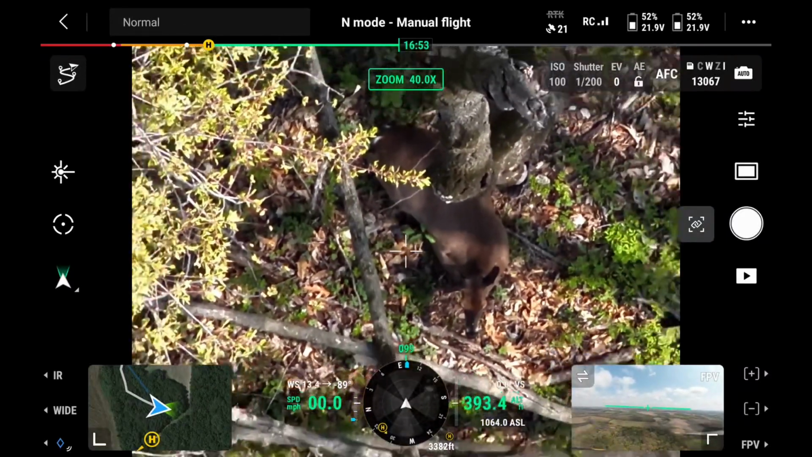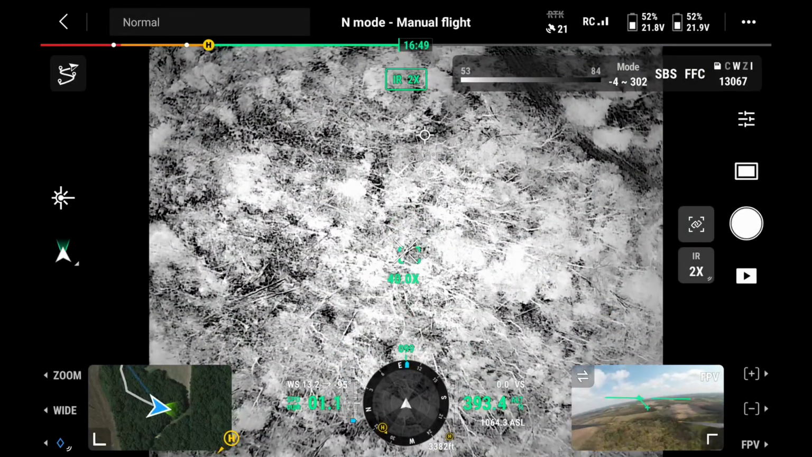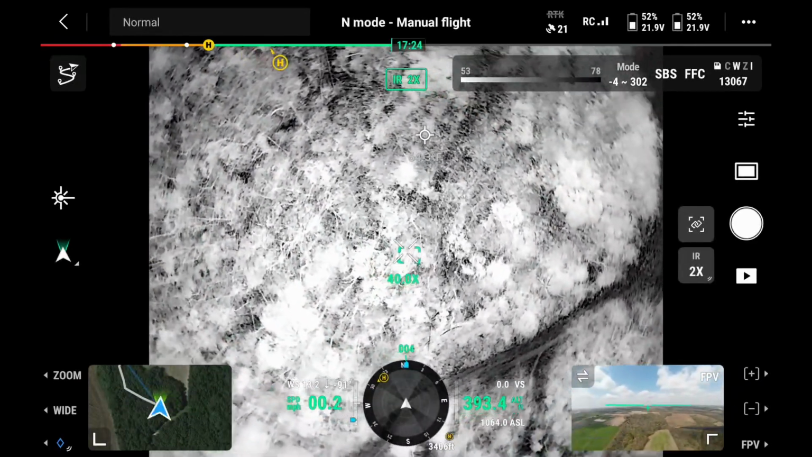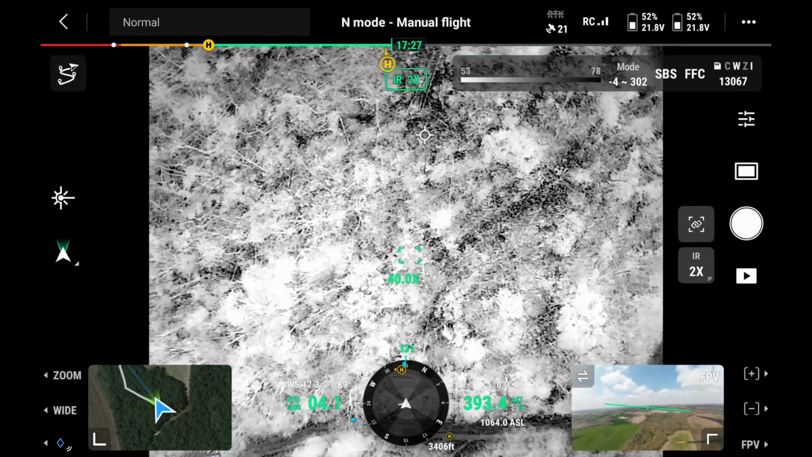Pretty neat. Yeah, that's at 400 feet. That's the nice thing about that zoom, is you can stay up there and not disturb them while you're checking them out.